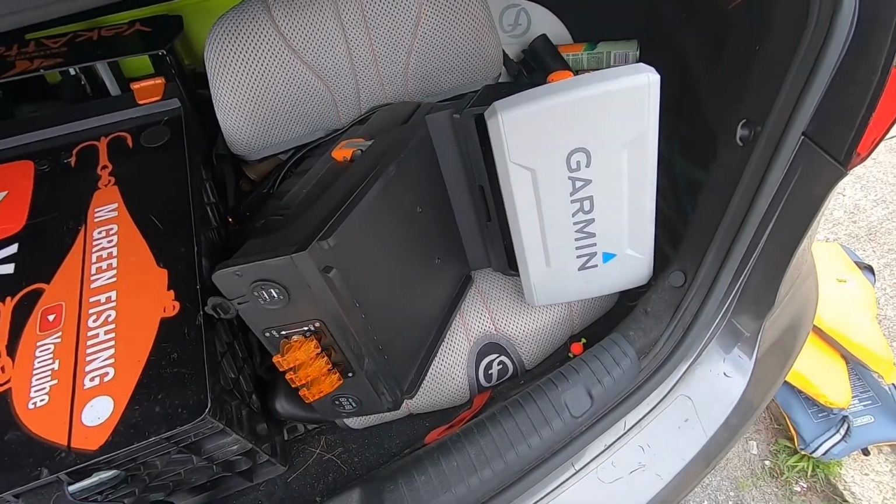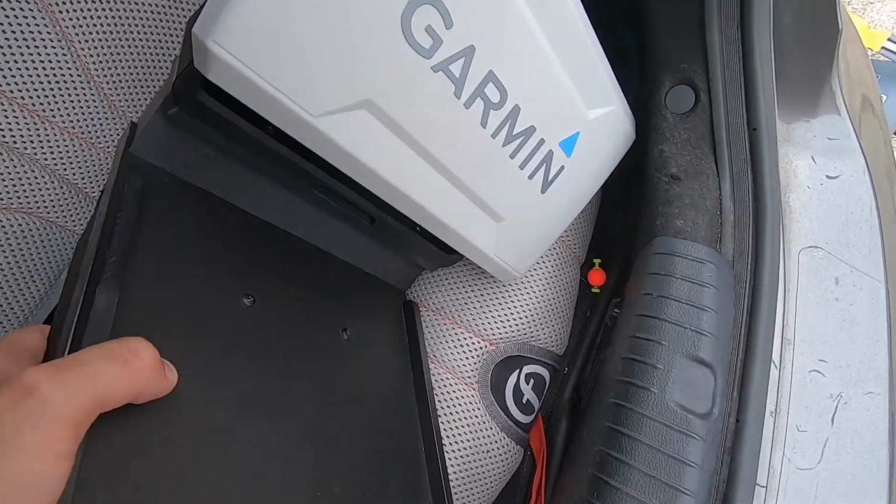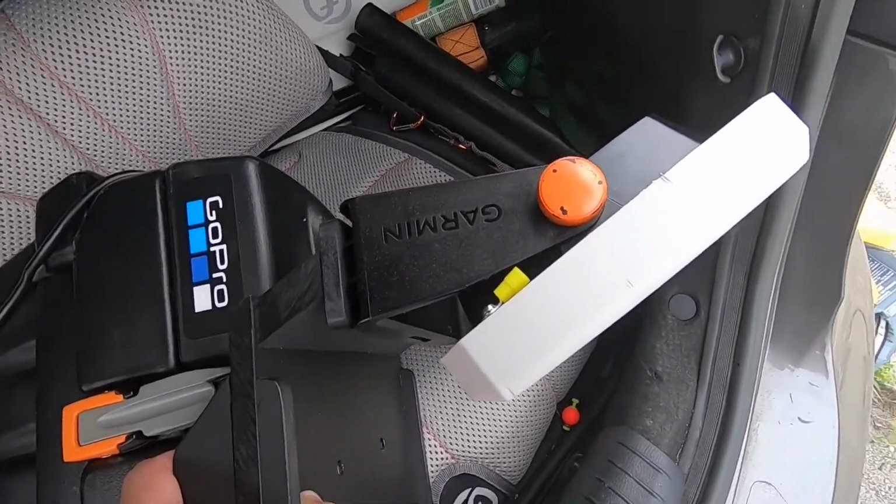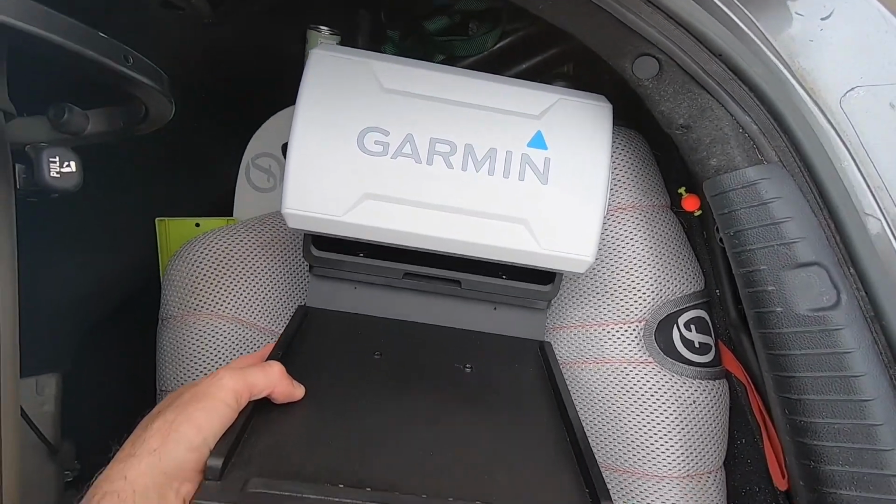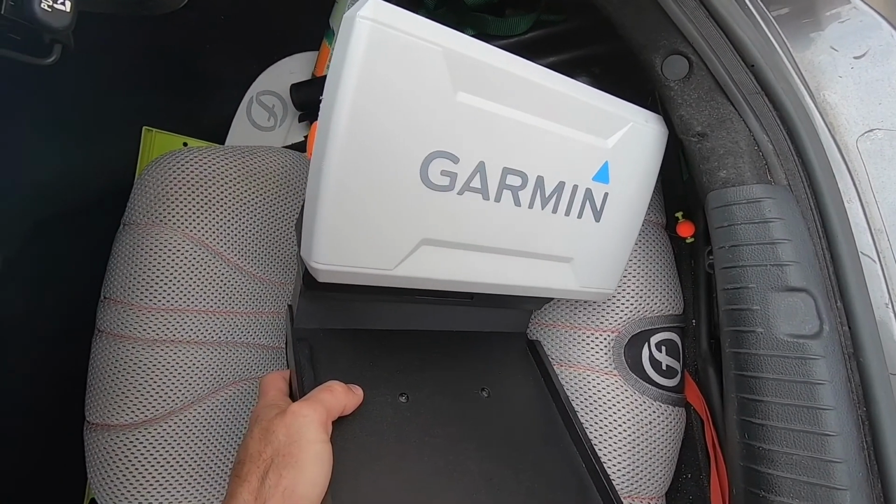So this is my new Garmin Striker 9 fish finder that I mounted on my sonar pod. It's attached like this. So I'm going to bring this in the house and we'll get started with it.